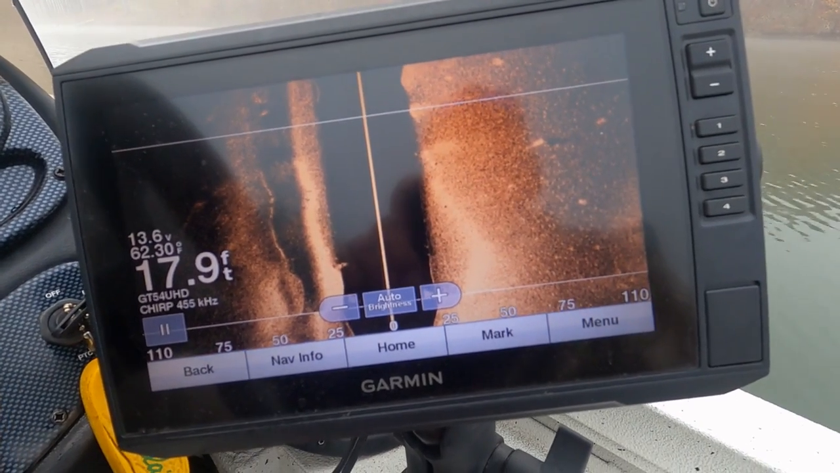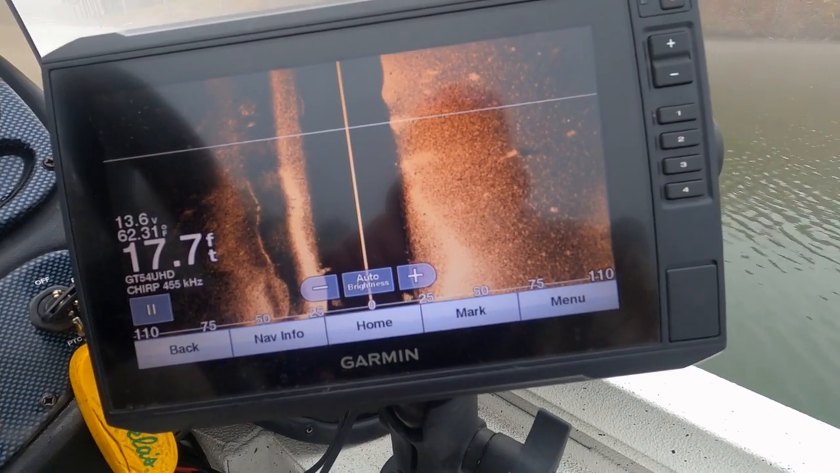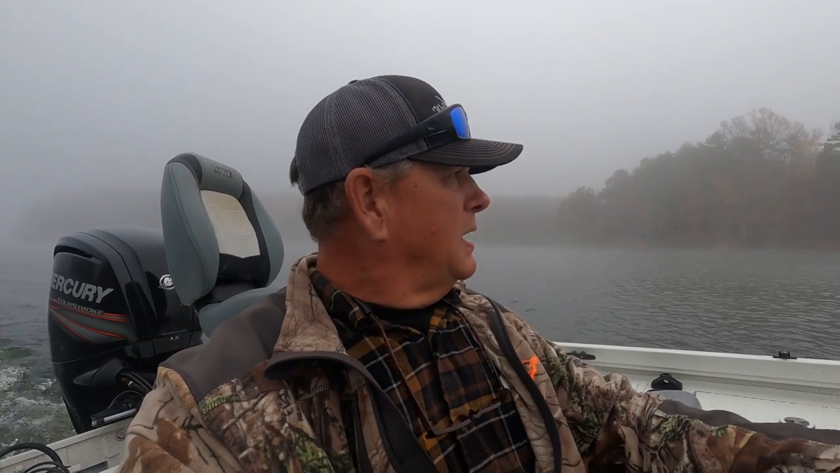I'm going to go over step by step what I'm doing. Right now, I am running side scan, and I'm looking for some brush piles and a little bit deeper water. Not quite sure where these fish are pulled up. Because this water is so clear, I'm thinking the fish will be a little deeper. I'm going to check the bridges out while I'm here, and I'm just putting along.